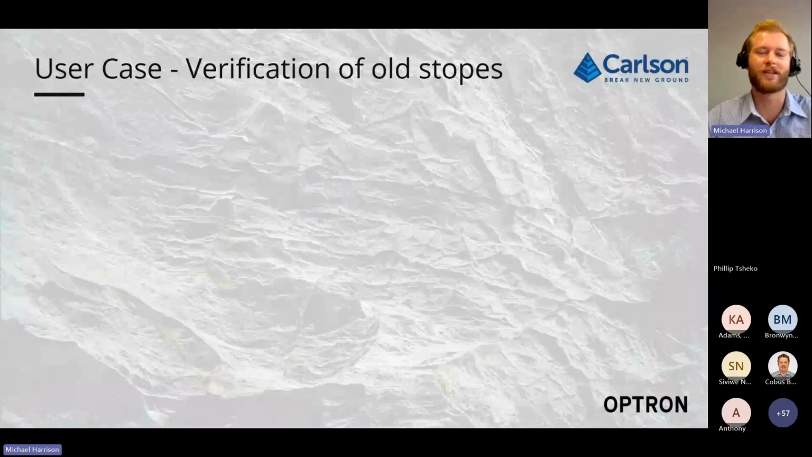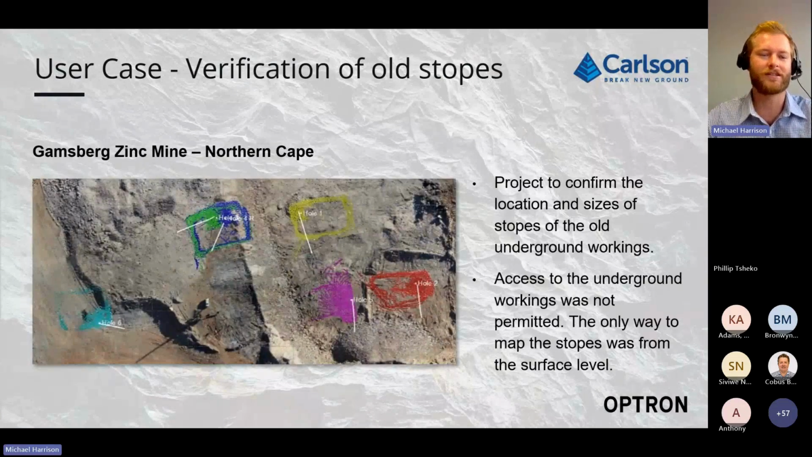So, use case: verification of old stopes. In this case, we're going to be talking about the Gamsberg zinc mine in the Northern Cape. Gamsberg is located near the Black Mountain mine. It was an old underground Anglo-American mine, which was subsequently sold to Vedanta, the company that now owns Gamsberg and Black Mountain, who decided to start open pit mining the same ore body.